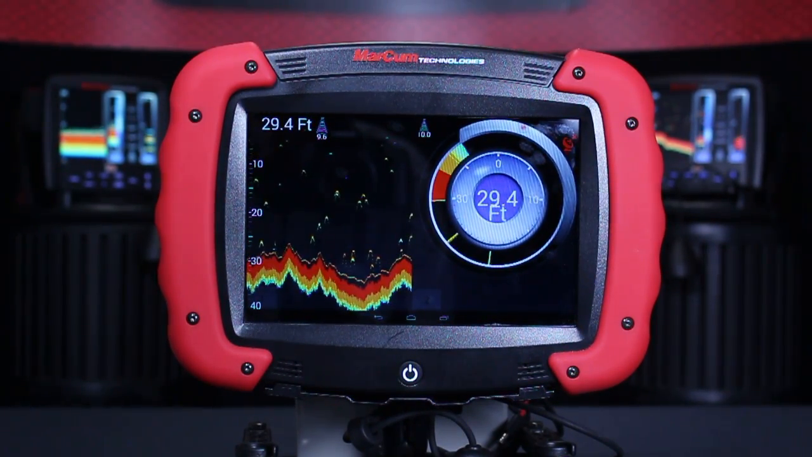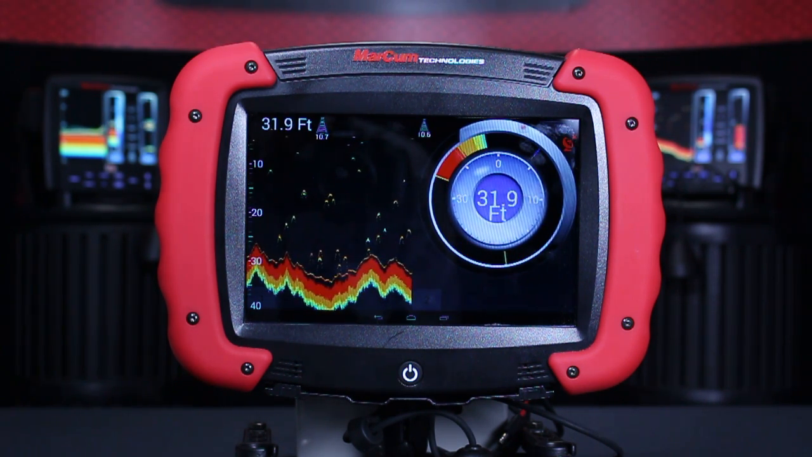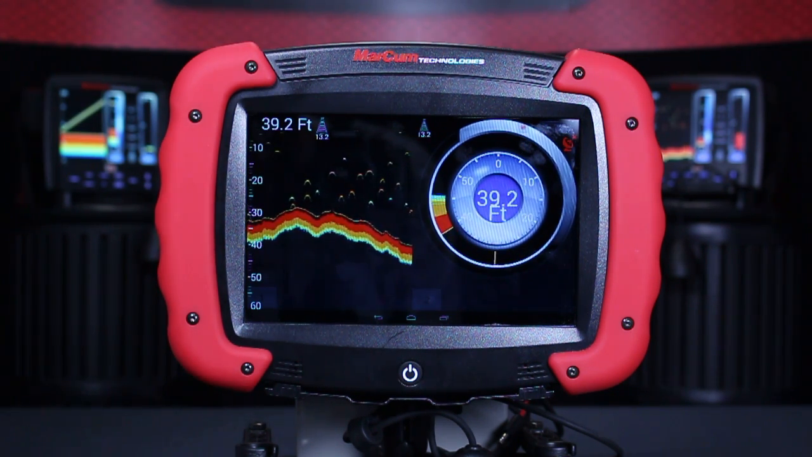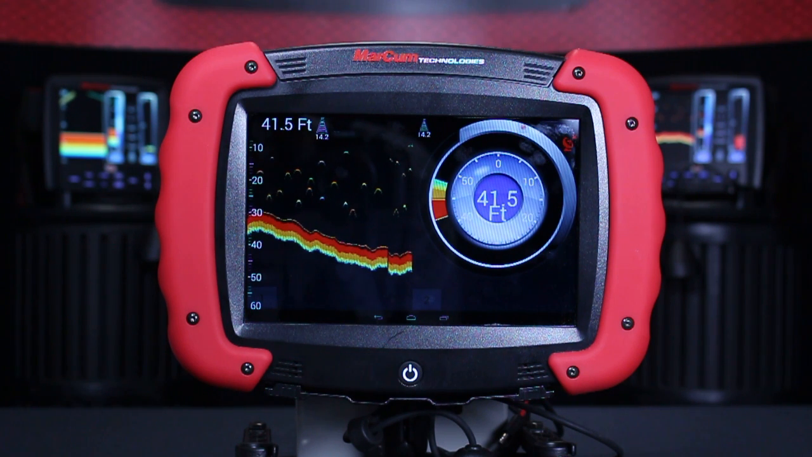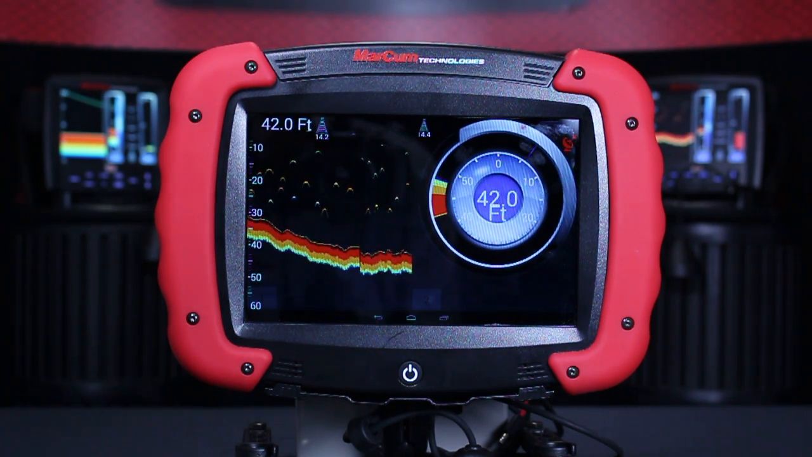In this video we're just going to show you some basic sonar settings for your RT9. So the RT9 sonar is going to function pretty much like our digital series if you're familiar with that. The only difference is how you access some of the settings. So there's not going to be buttons readily accessible at the bottom underneath the screen. You actually have to go in and access the sonar menu.